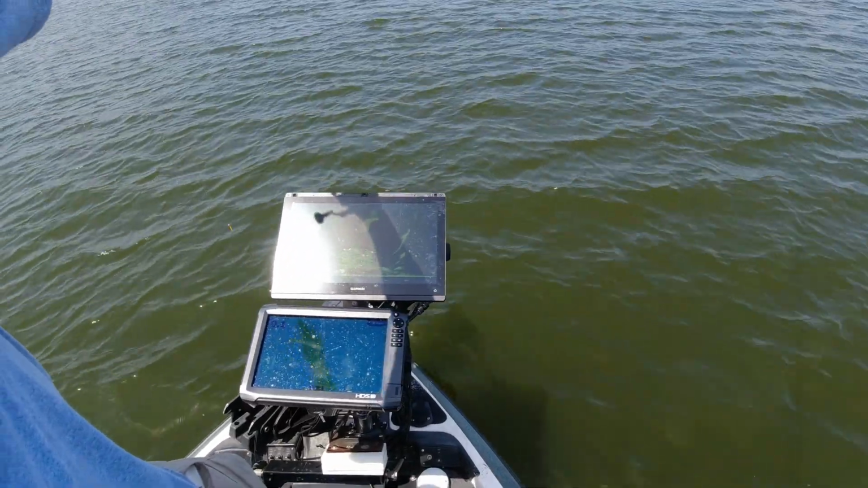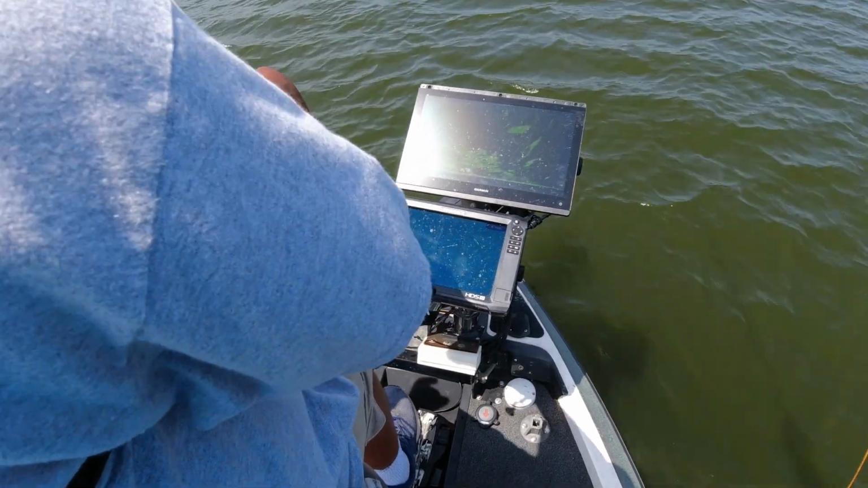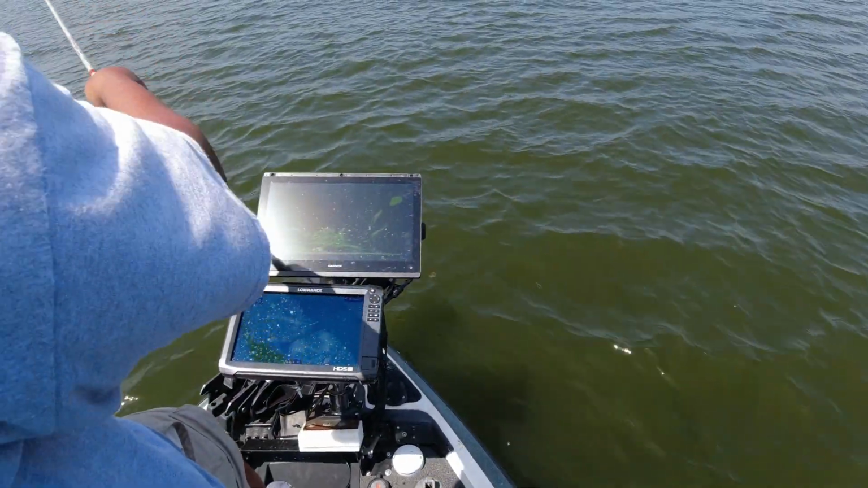That big school of bait up top. They just sitting down there chilling. Yeah, we got them, y'all. We just need to wait. Kind of full right now. Already? Yeah, hit it on the bottom. I saw that.